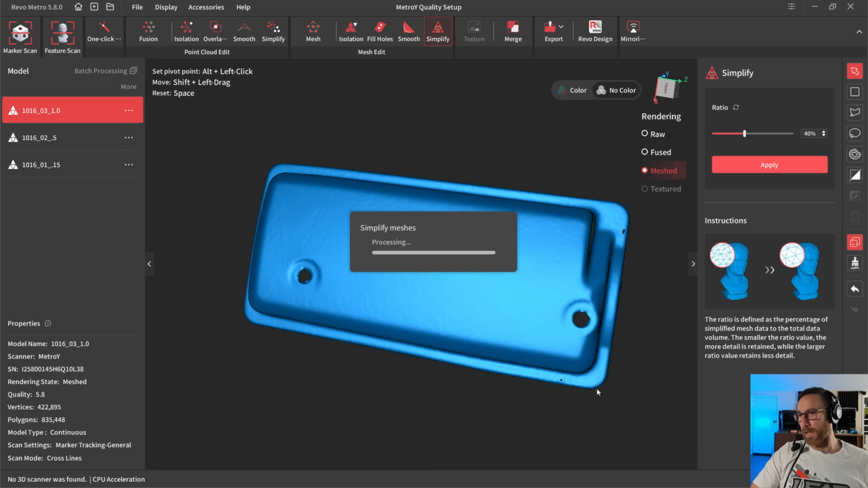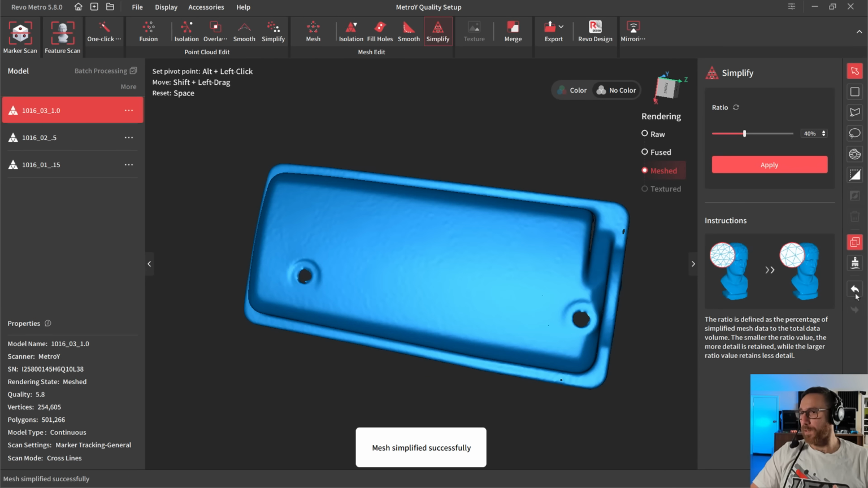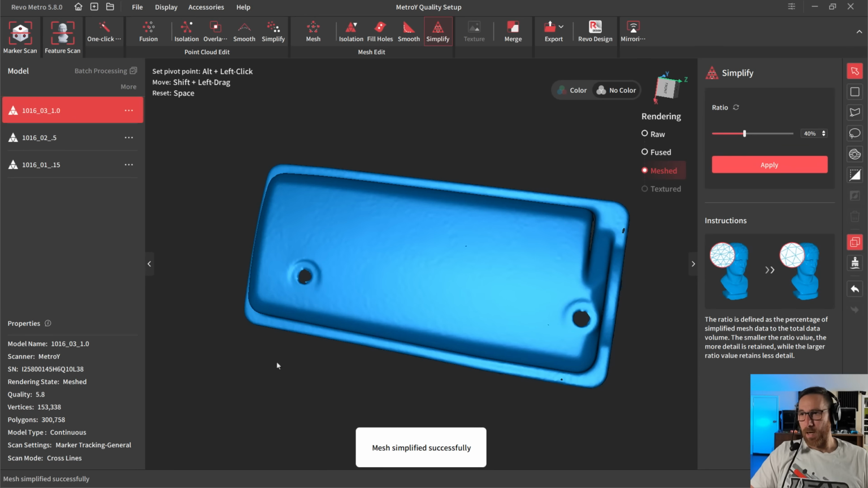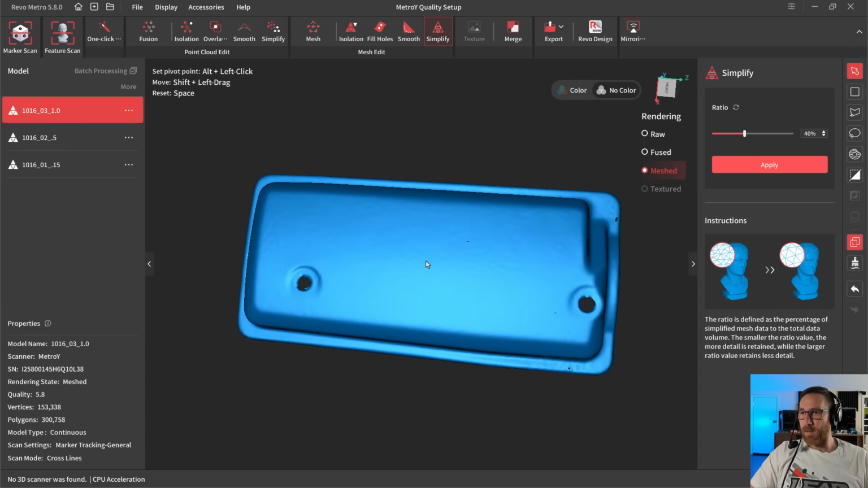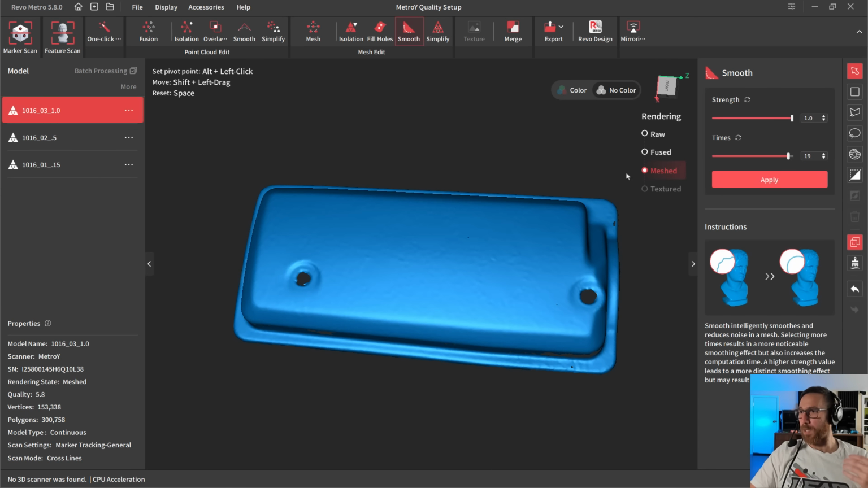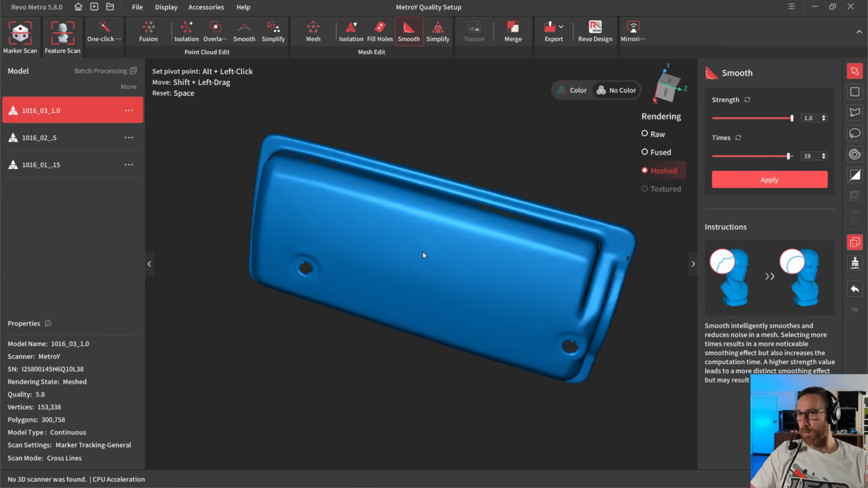If we apply it again, it's just going to continue to reduce it. With most things we can undo. That's not universally true. We can always go back to the raw data, but some parts of the process you won't be able to undo. In this case, I'm just going to continue to refine it. Take a look at the polygon numbers. Now we're at 300,000. And now that they're a bit lower, this means that these bumps in the surfaces are more gradual, which means we can go back to the smoothing step and reapply smoothing with the lower number of polygons.